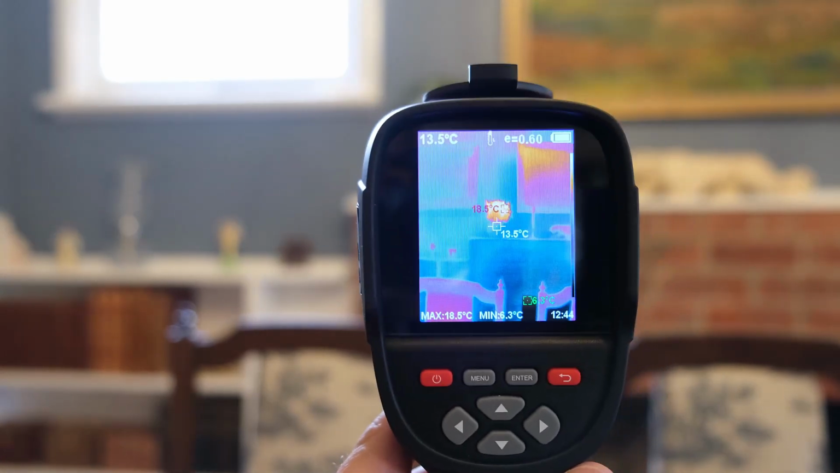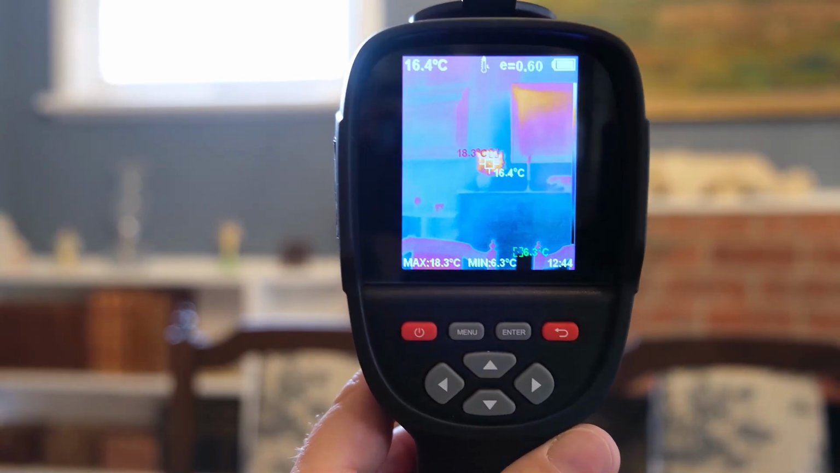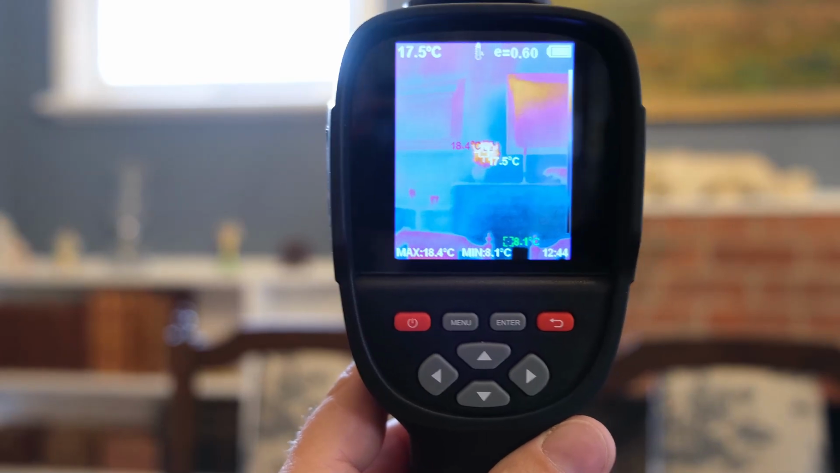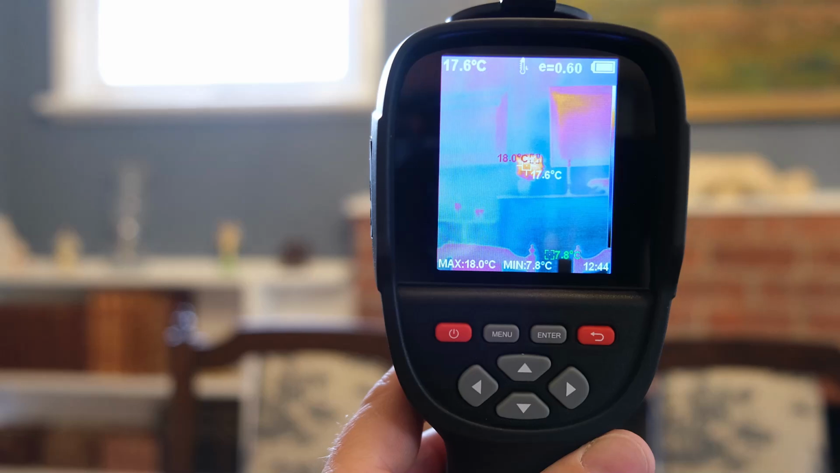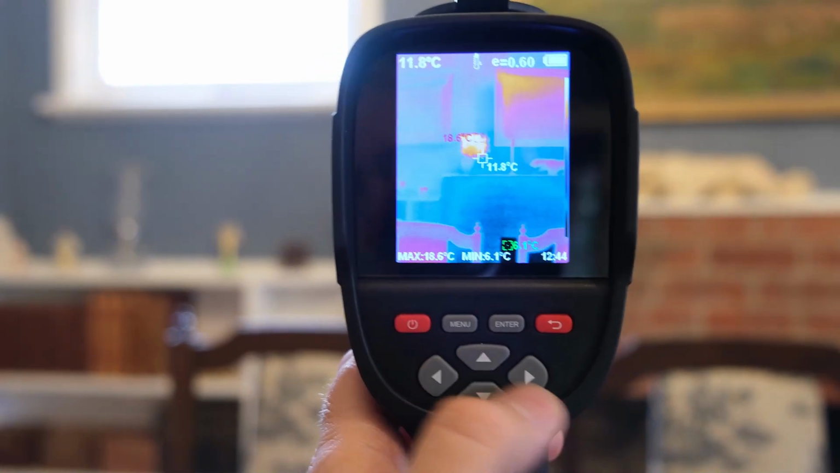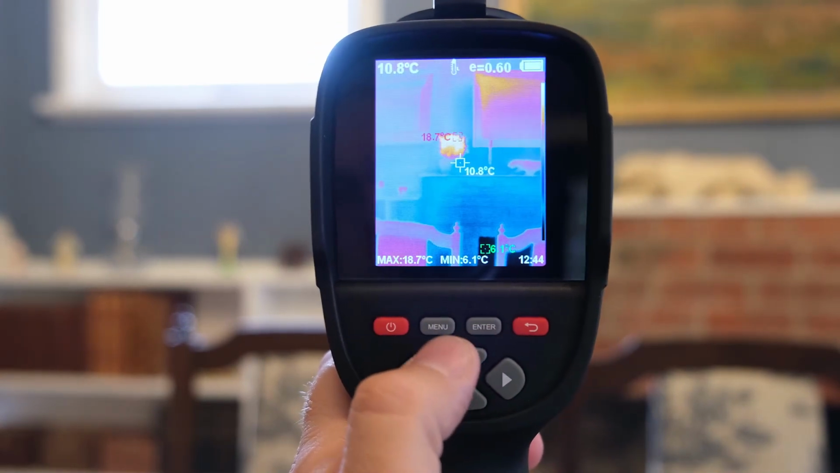So you can see currently in this room that wall is about 13 degrees, but for some reason that bouquet of flowers there is about, what does it say, 18 or something like that. So who knows why. But first of all, let's just go through some of the settings here. Now, it's pretty easy. It's a very one-handed operation. I don't need two hands, which is very nice.